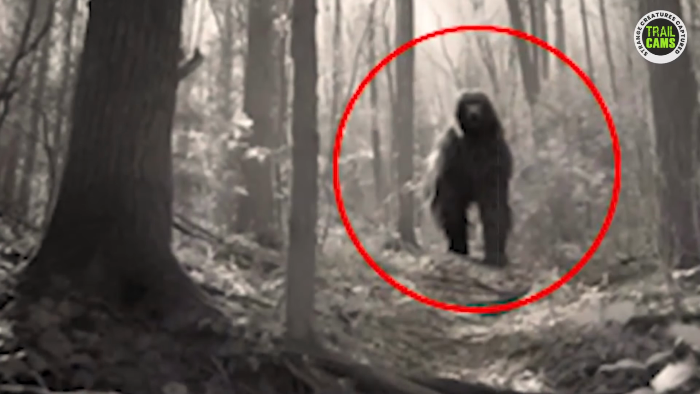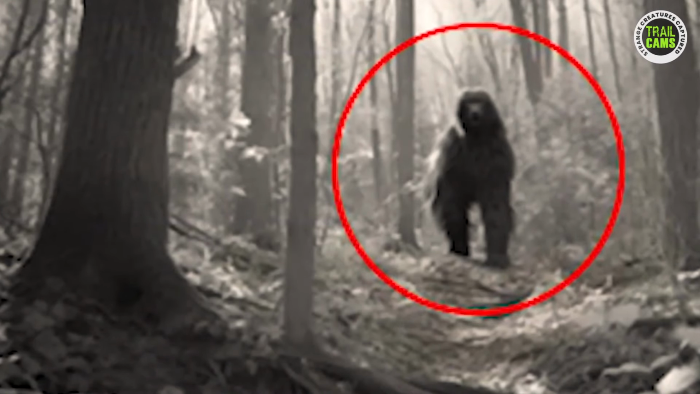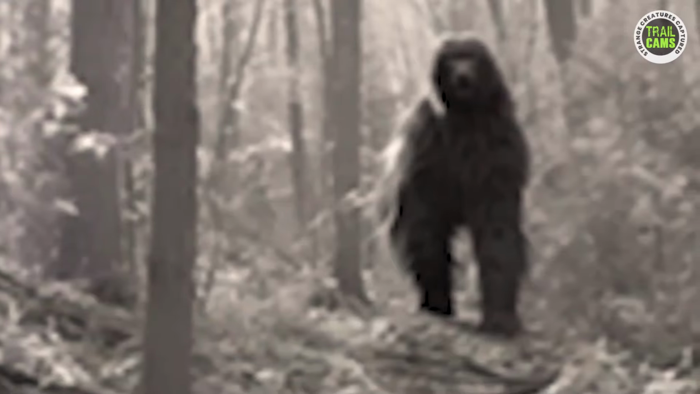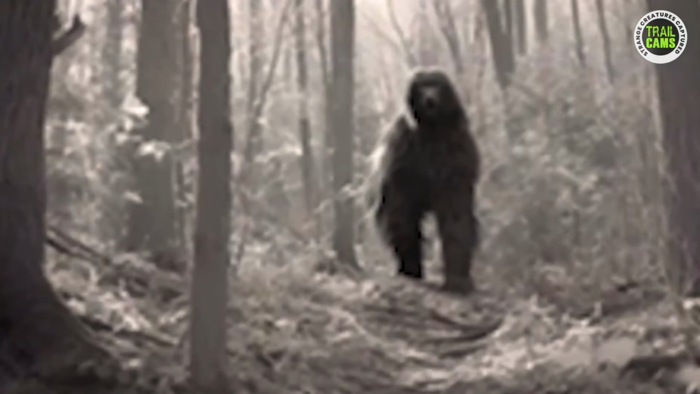This trail cam picture is stunning. At first glance, I couldn't help but think Bigfoot due to its towering figure and elusive nature. However, upon closer inspection, I noticed some striking bear-like features. But the most baffling aspect is the missing hand. It's like something straight out of a mystery novel.